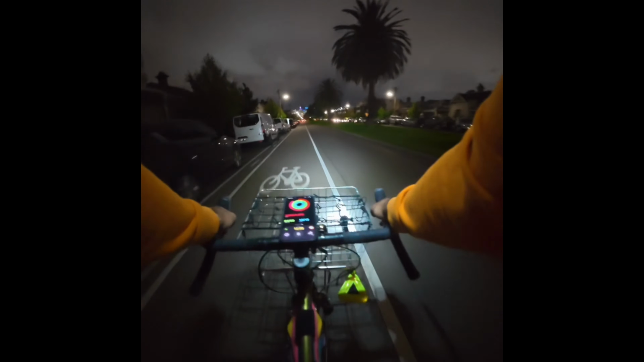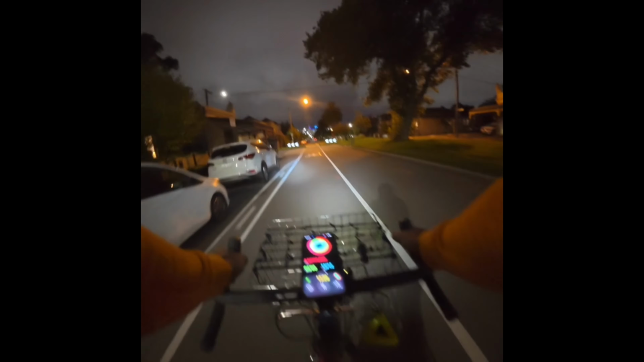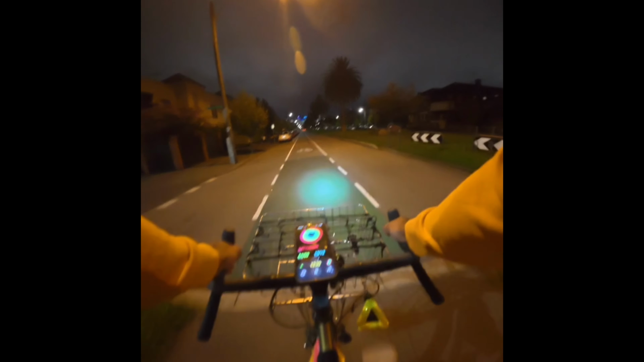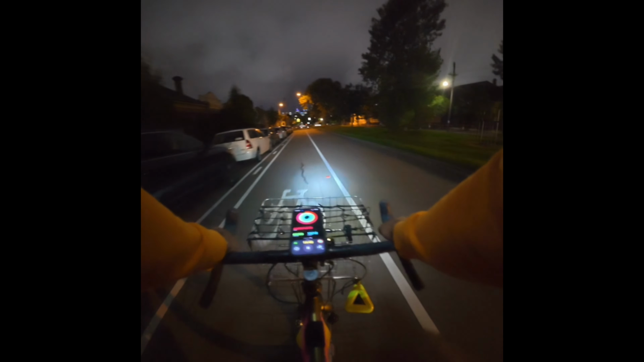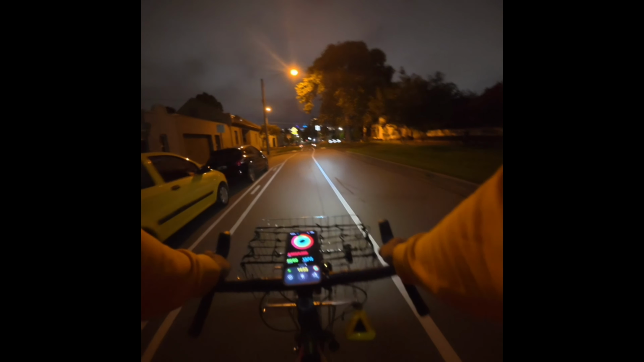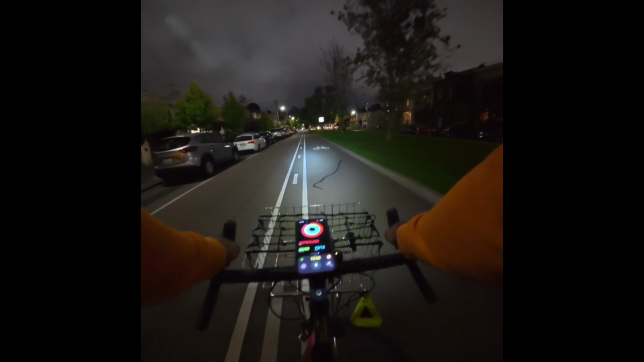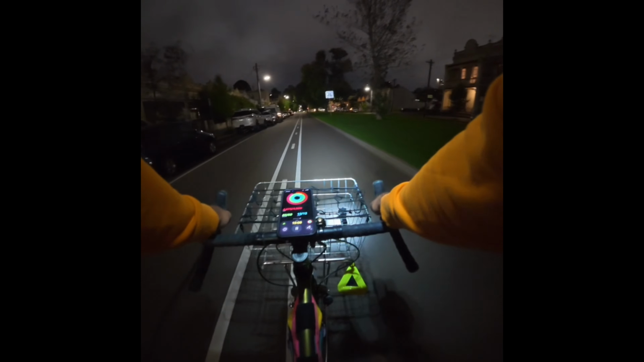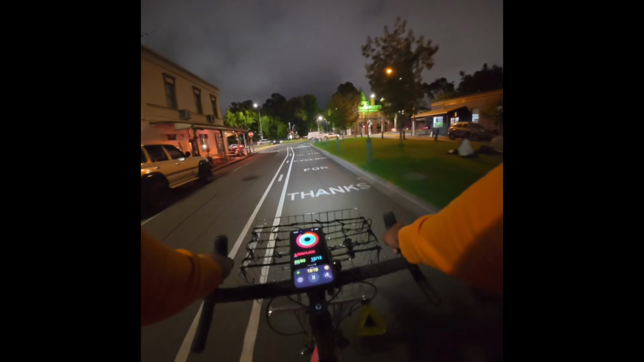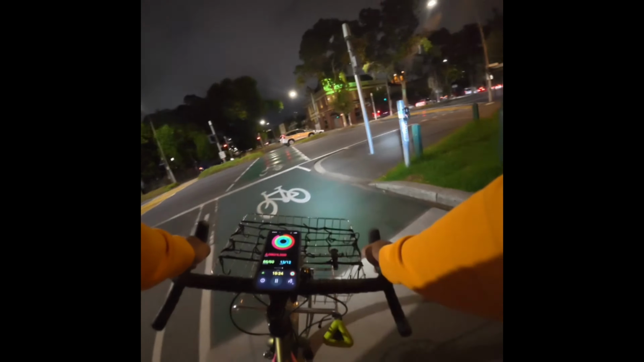This is by far my favourite place to ride a bike in Melbourne. It's calm, it's pretty safe. There's a lot of modal filters where cars are stopped from continuing on, and bikes have right of way. It's just a really pleasant ride, and it's often where I take a lot of the novice riders or people who are just starting out to learn to ride on the road. I'll bring them here.